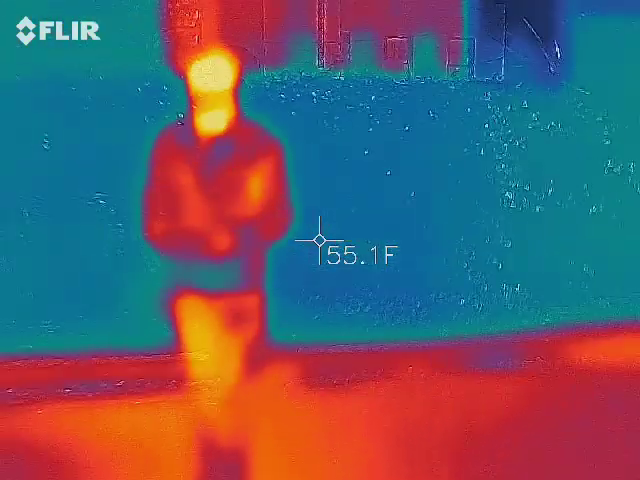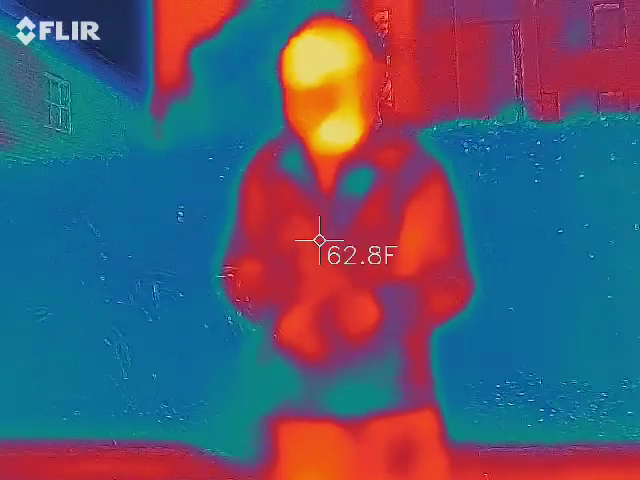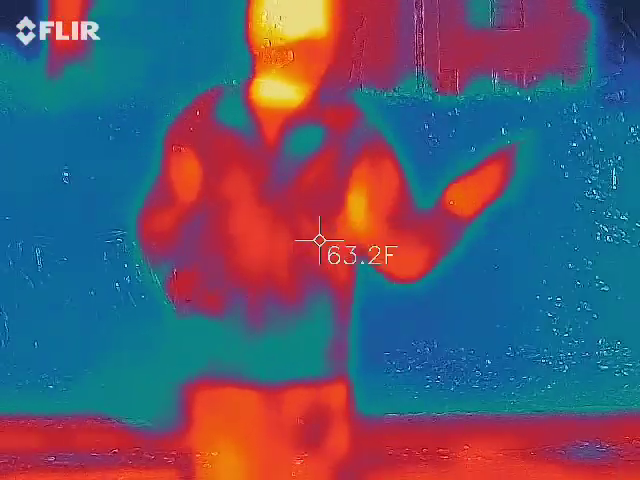The red barn lot. Oh, the EMF's going off. Good. Has it been going off the whole time? It just started. Sometimes it'll start as soon as we walk in. Other times it'll wait.